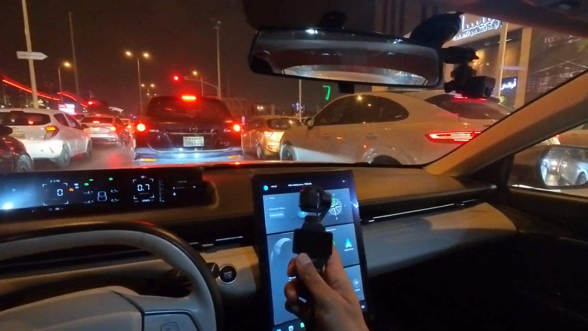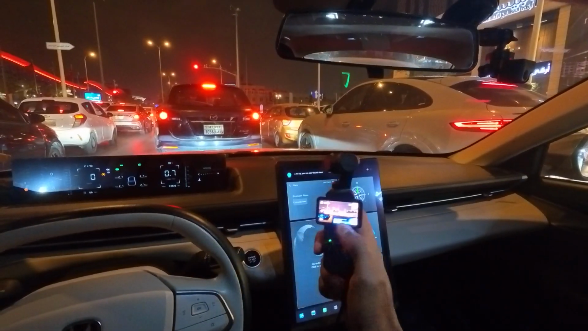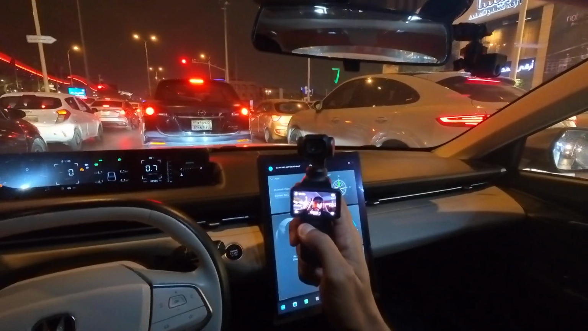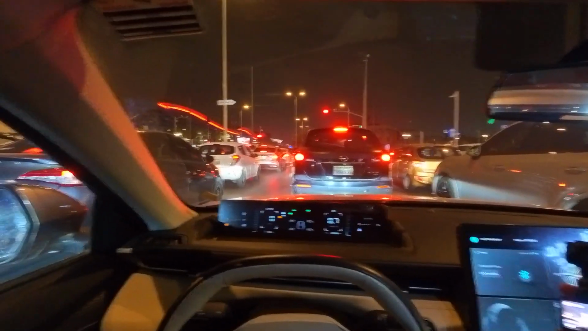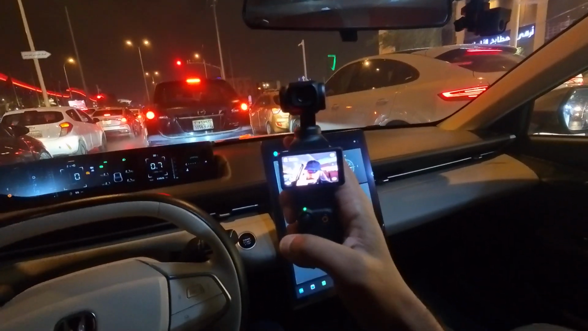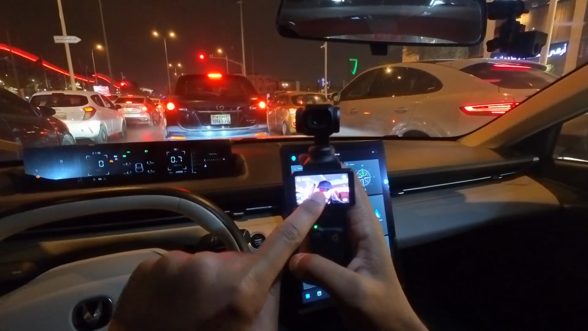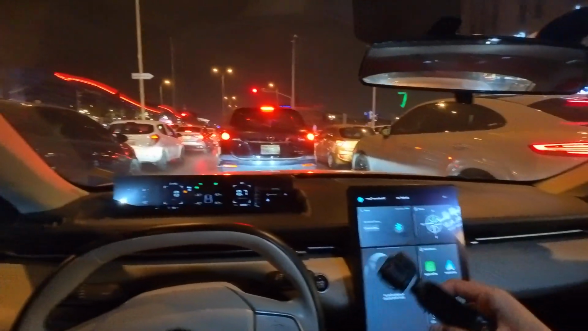In the meantime, let me show you this DJI Osmo Pocket 3 that I have. Look at this. Interesting, eh? That's how I am basically recording this drive. The camera is over here, as you see there. It's not obstructing my vision, but it might seem, but it's actually at a very convenient spot.